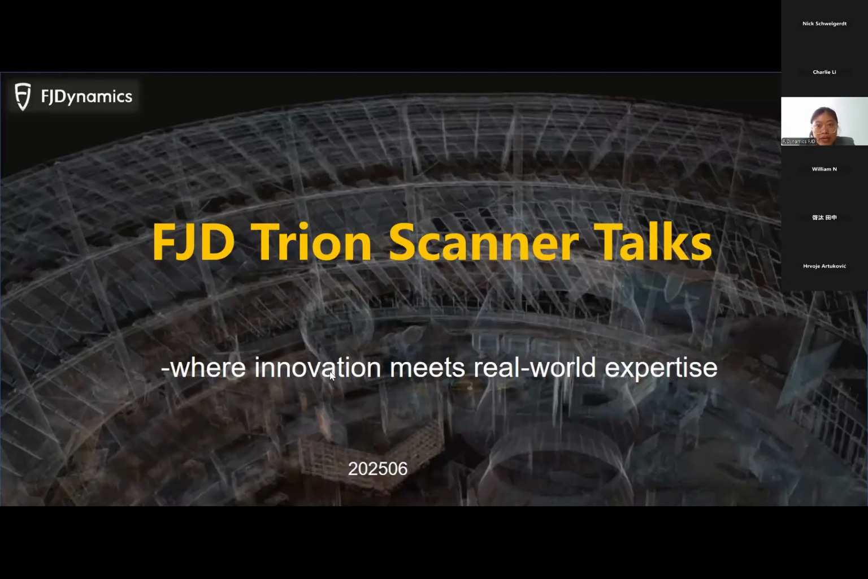Since then, we have empowered over 1,000 professionals to redefine how they capture 3D data. So now we want to hold a serious webinar that not only focuses on the product itself, it will bring you the proven workflows and industry-specific solutions straight from the field experts who use our scanner daily. So that's why we plan these talks.